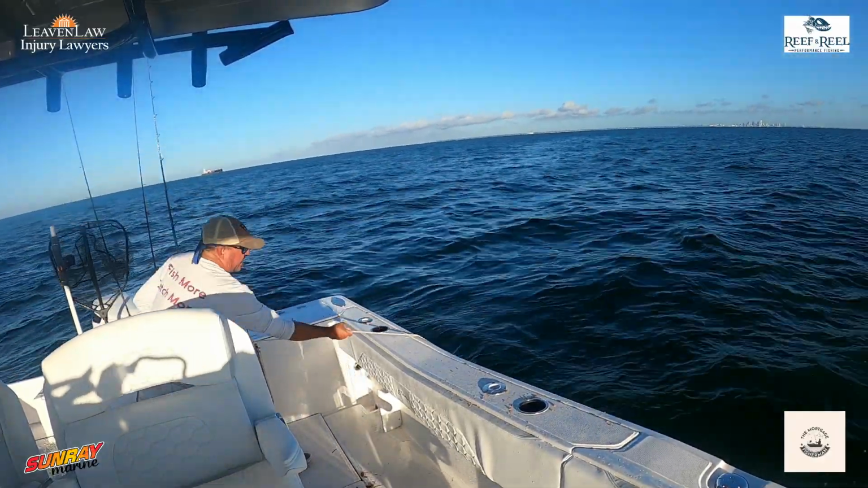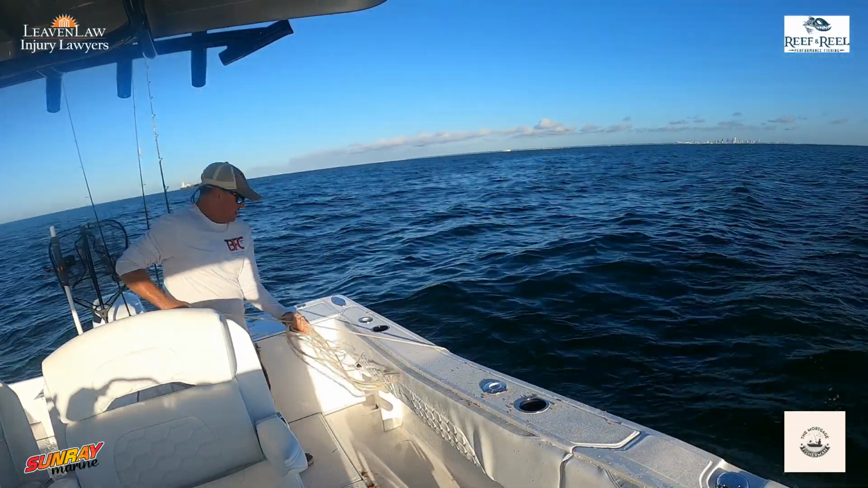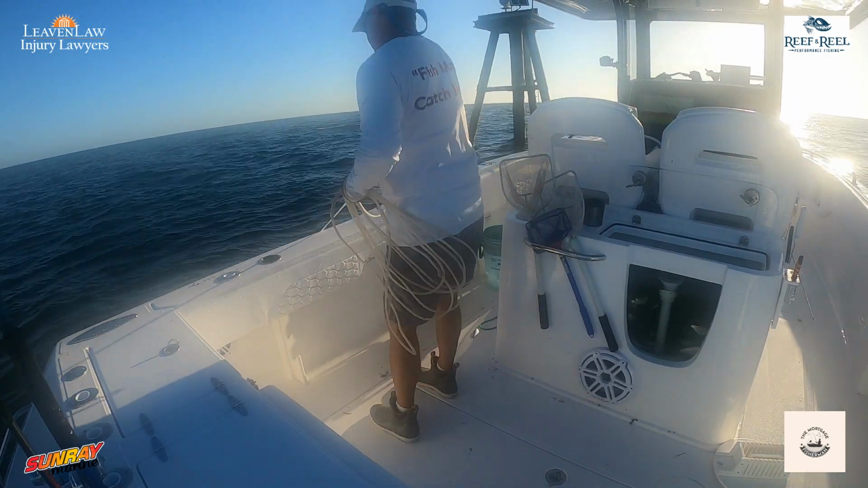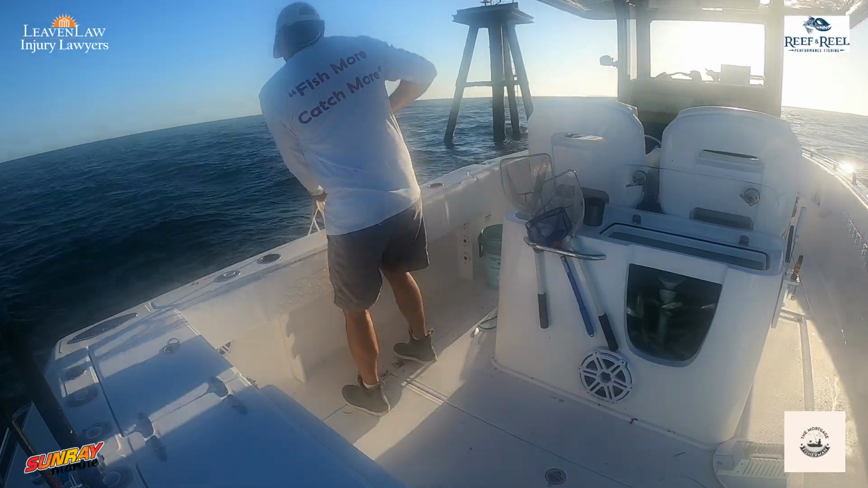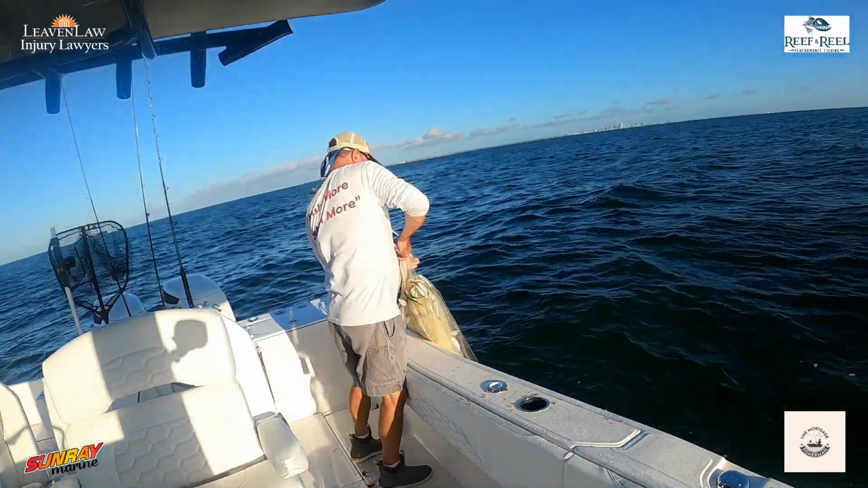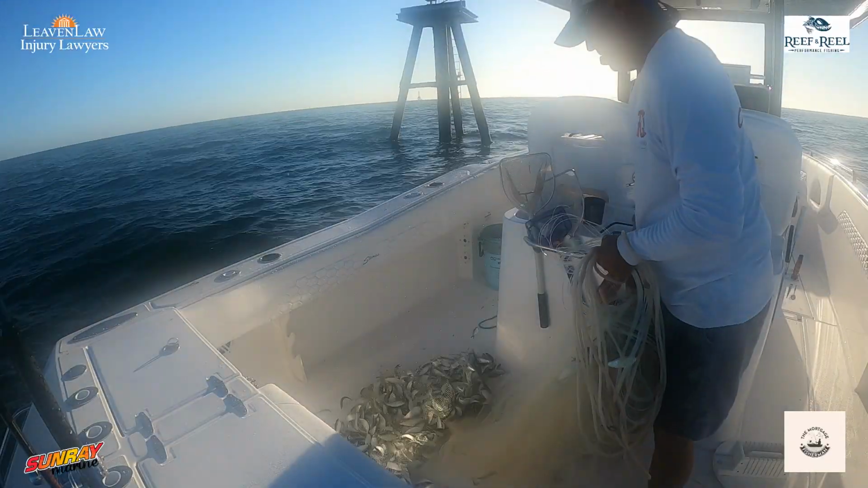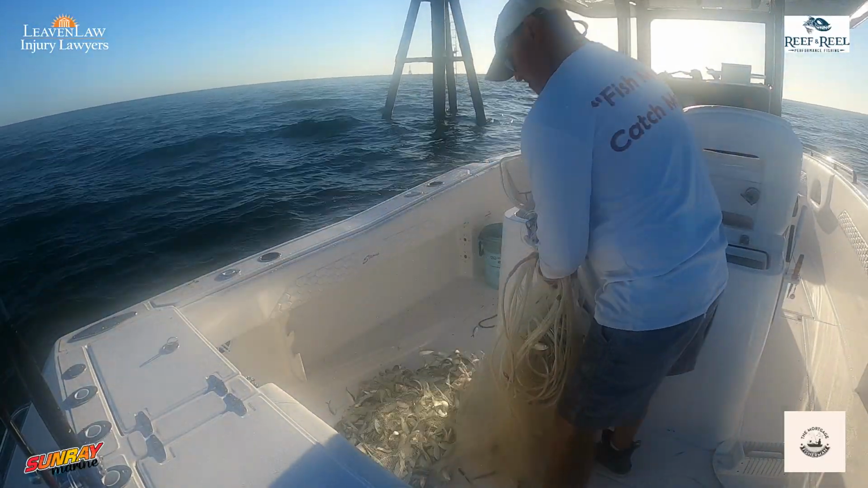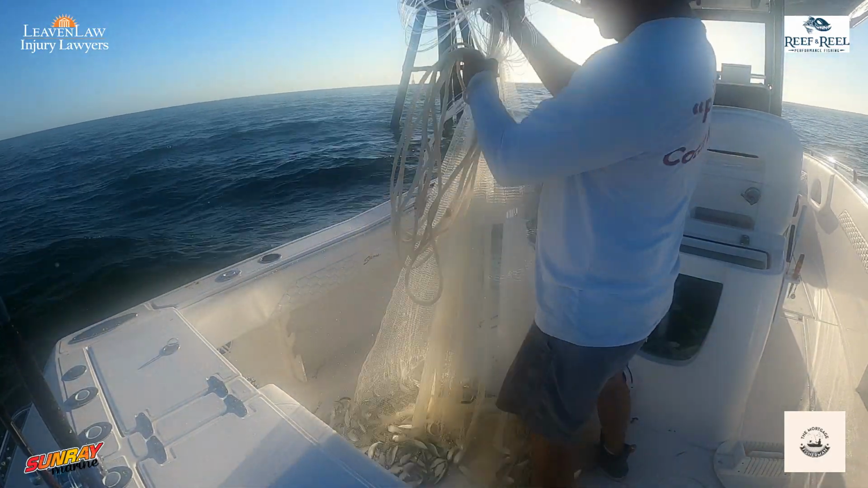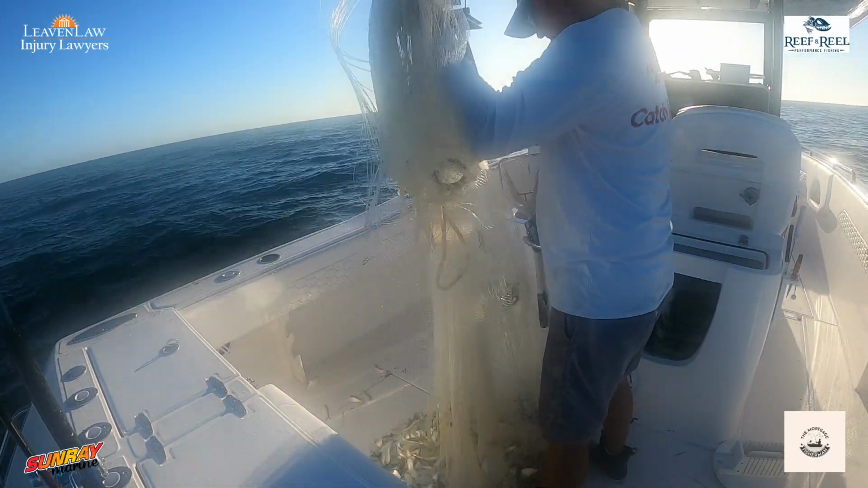I let it sink all the way to the bottom, and then I pull it up. And when I grunt like that, that means I've got a bunch. And I love using the boat as an advantage to pull it up. And I'm done. And that's it, folks. I got a mixture of thread fins and white bait, but it's mostly white bait. So what I'll do is I'll dump this in there, and whatever's left on the floor, I'll put it in the bucket.